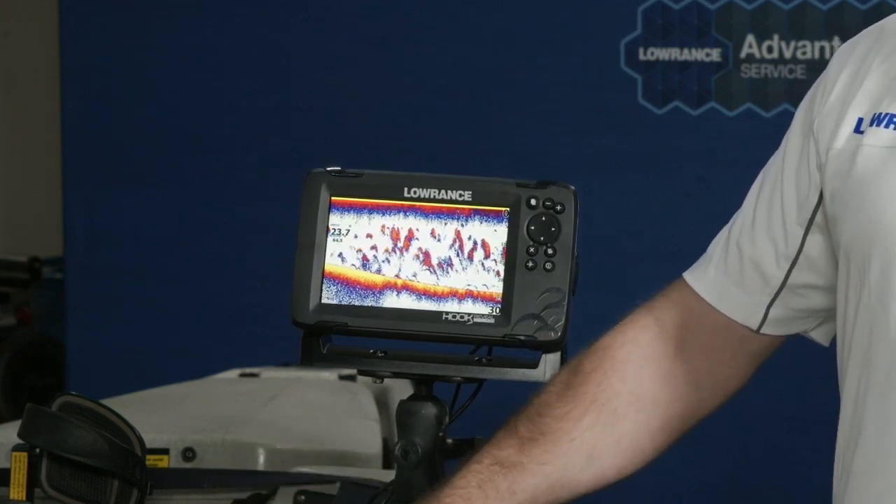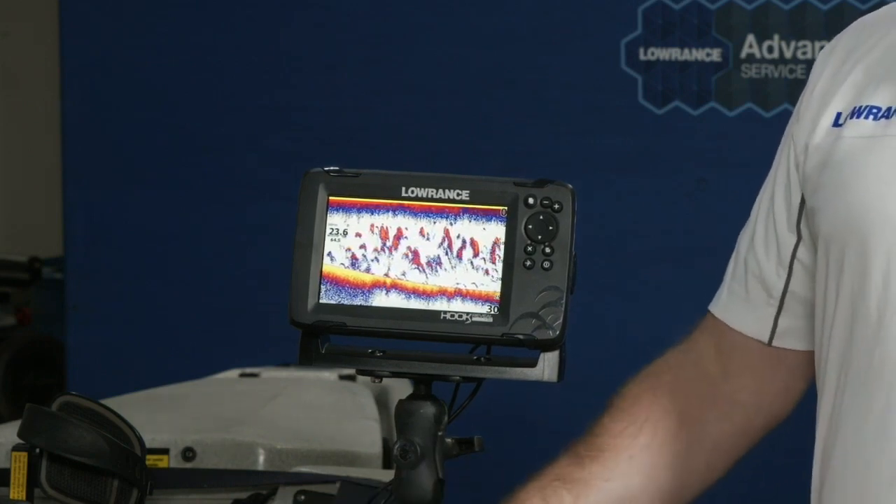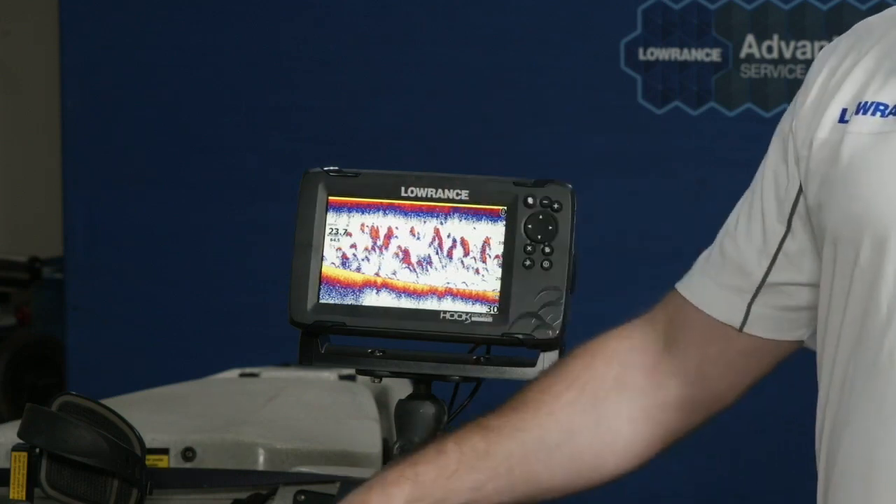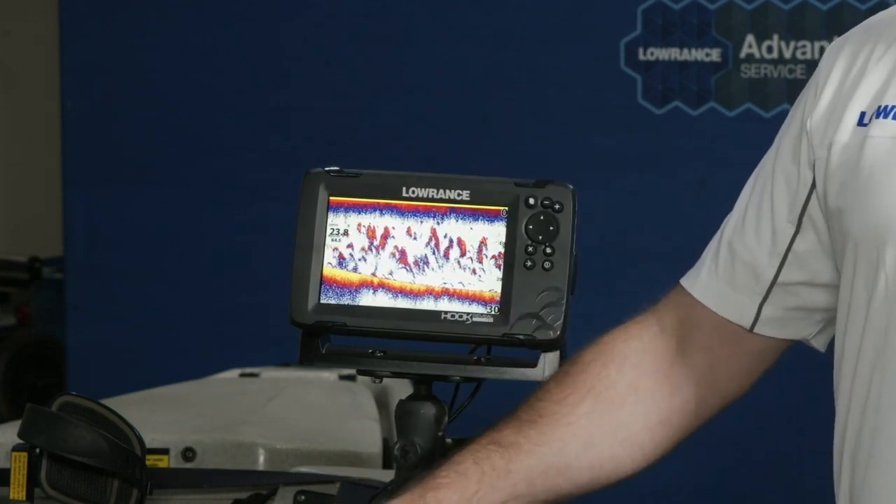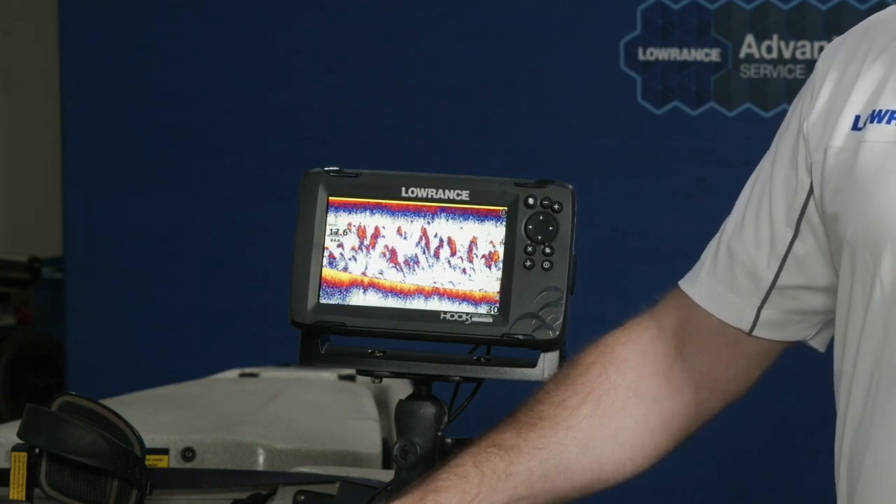So I've been in this game for a little bit now. And I'll say, even for me, in the vast majority of situations, I leave the unit in auto. Sounds hard to believe, right? We're always told you have to dial in your graph, you have to pick the right sensitivity and color line and all these for the types of fishing you do.